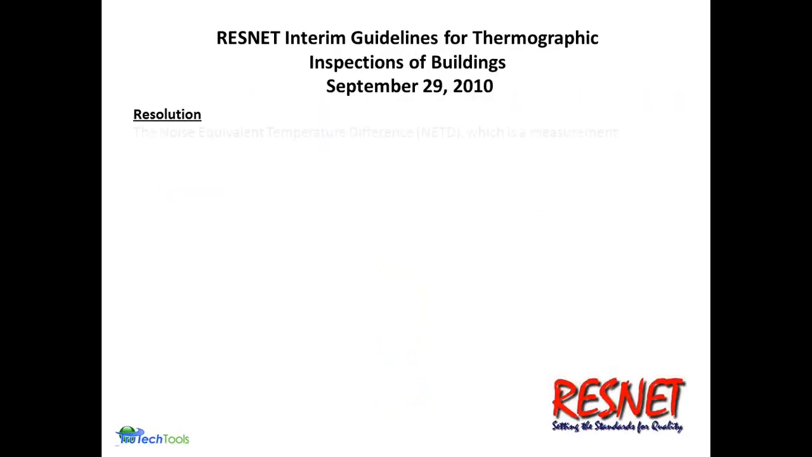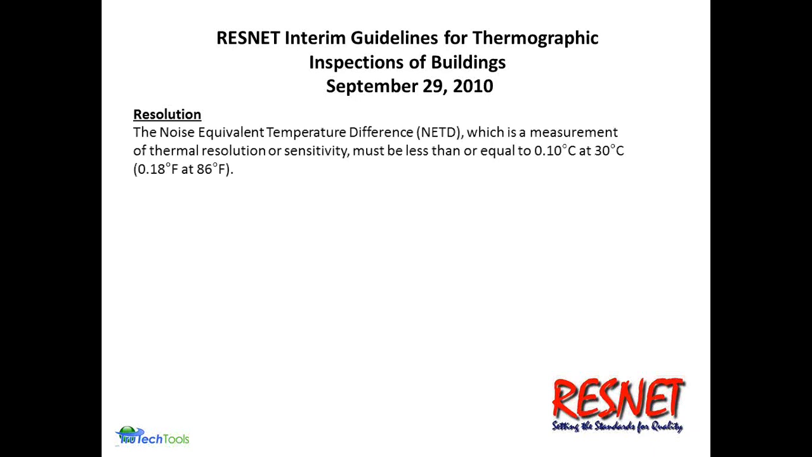So just some guidelines from RESNET. I've mentioned them a couple times here. Resolution is just the noise equivalent temperature difference. You're going to see that in the spec listed as the NETD. It's an important spec to consider when you're thinking about doing a building envelope.